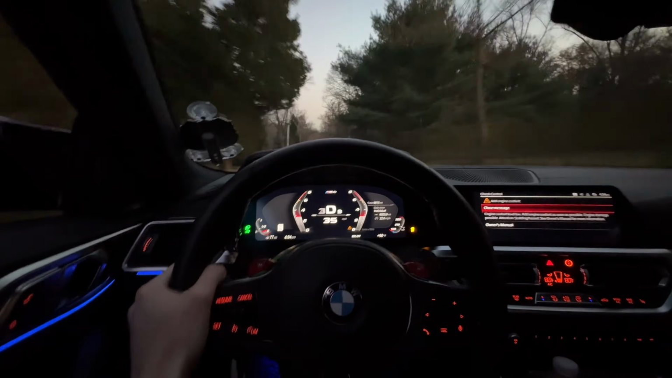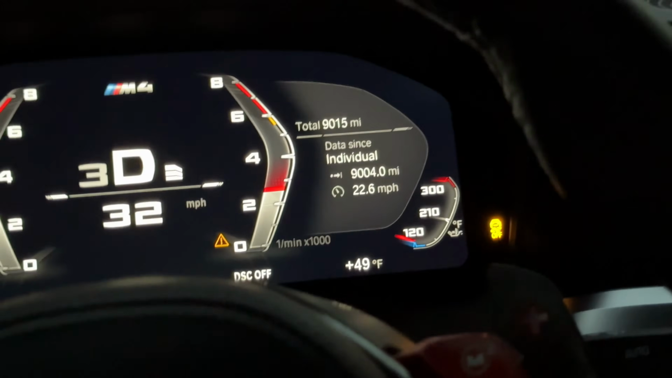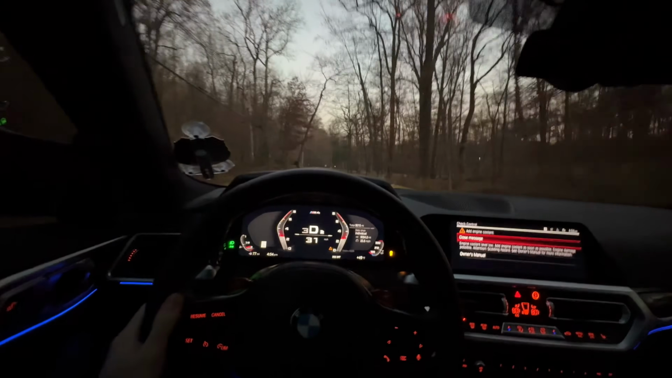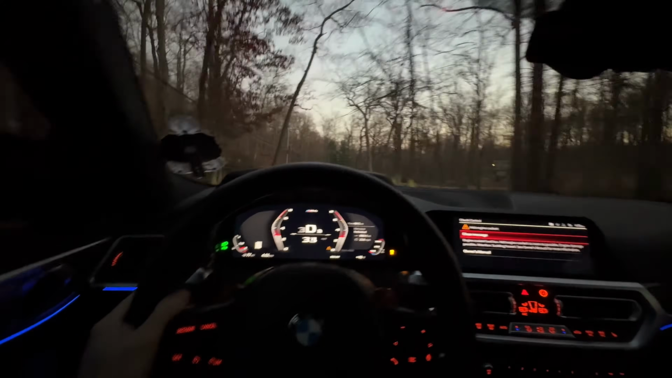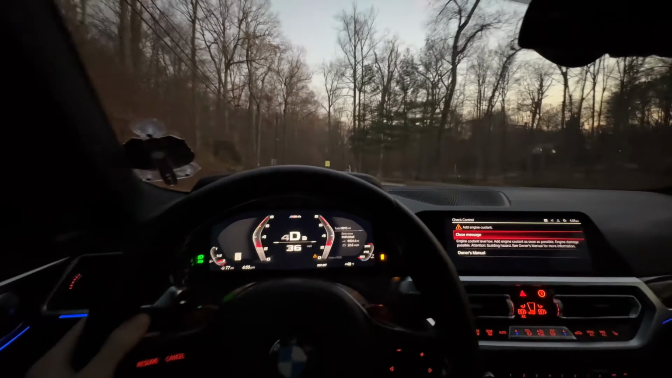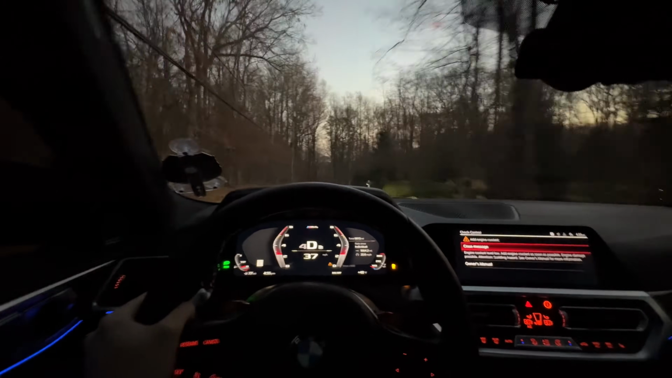I know y'all hear them turbos, bro. This car sounds so good. It's crazy. Obviously, the car needs to warm up a bit because she's not that warm right now at all. And yeah, as y'all can see, we hit 9,015 miles. But more importantly, last night, we did hit 9,000 miles. With that 9,000 miles came a nice little fun time on the highway.